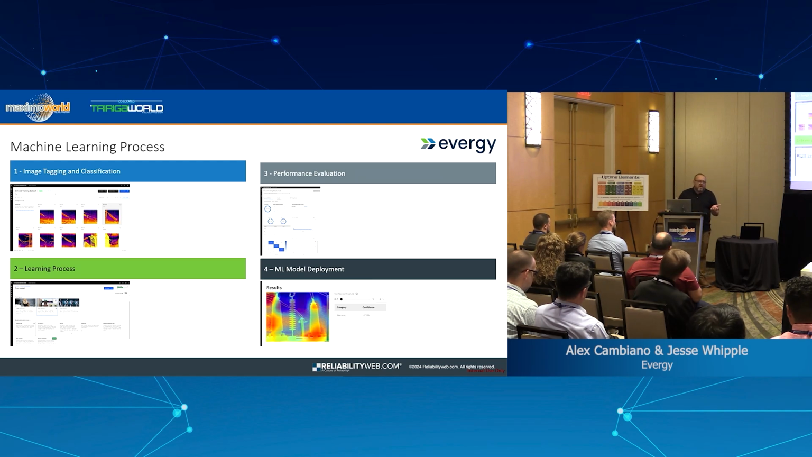What does it mean, deploying the model? It's making it available for API calls. So you will see that the machine learning model, after it's deployed, creates an API endpoint that can be used in applications that have that capability, okay?